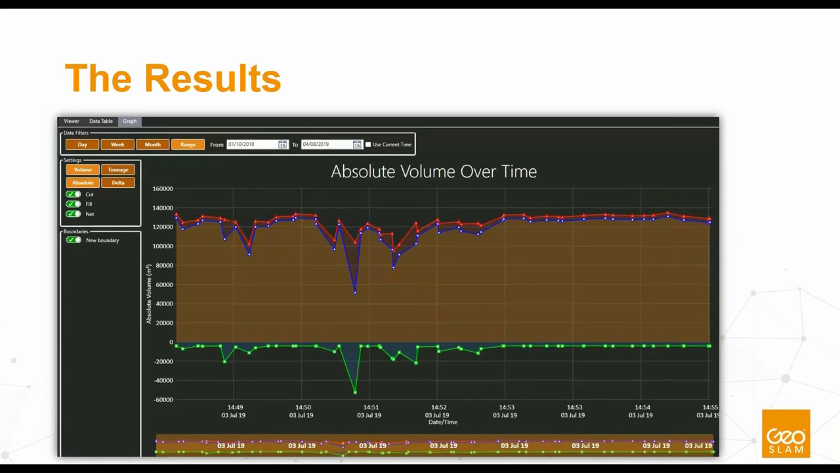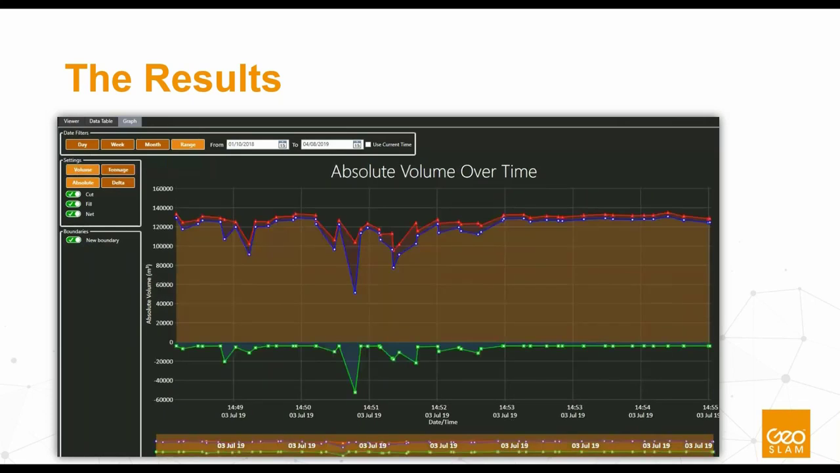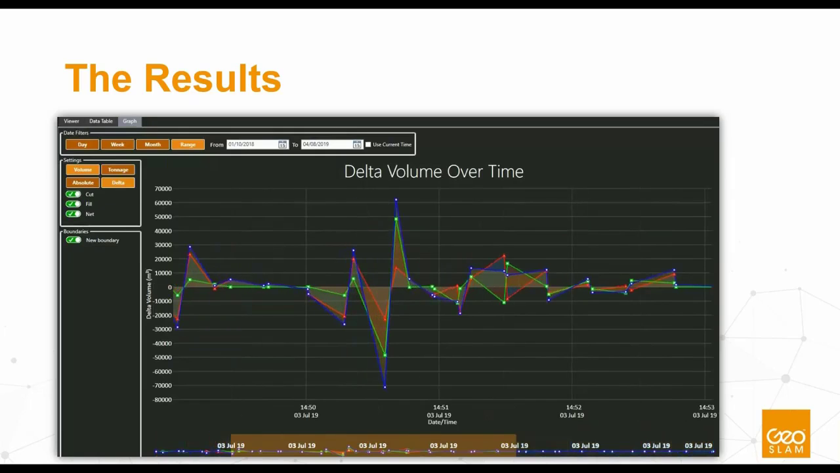And what we have managed to do as well, we've got a pretty neat little graphing mechanism that we've brought in, and we can show the volumes or the tonnage, the absolute volumes, or we can even show the deltas over time. And this is where this really comes into its own.